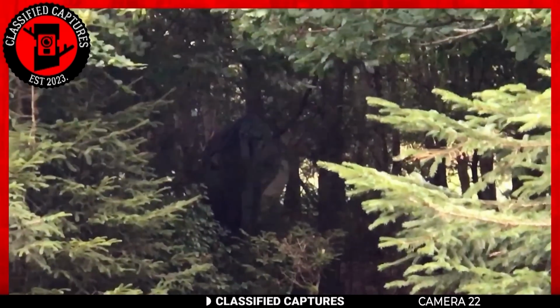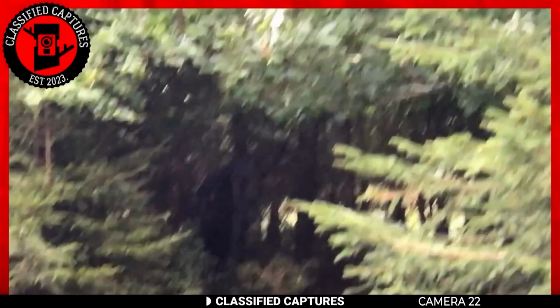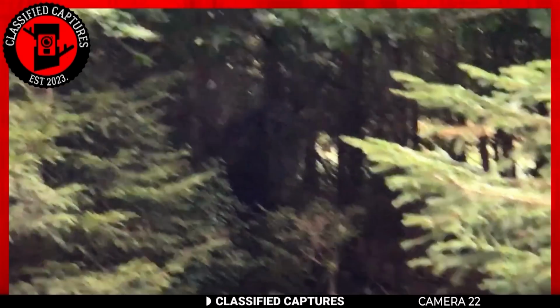What do you think this creature is? Some have suggested a skinwalker and others a shapeshifter. What say you? Do you think the whole thing is real at all? Share your thoughts with me in the comment section.